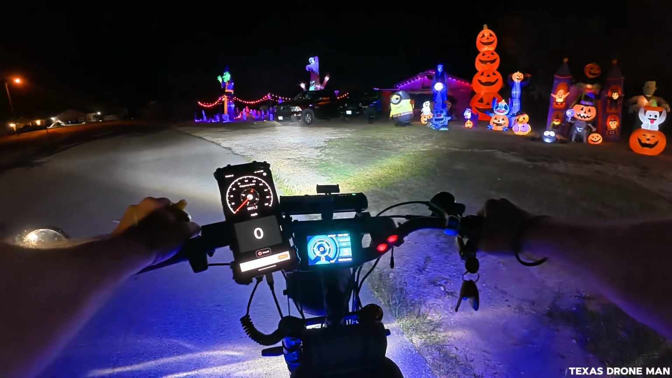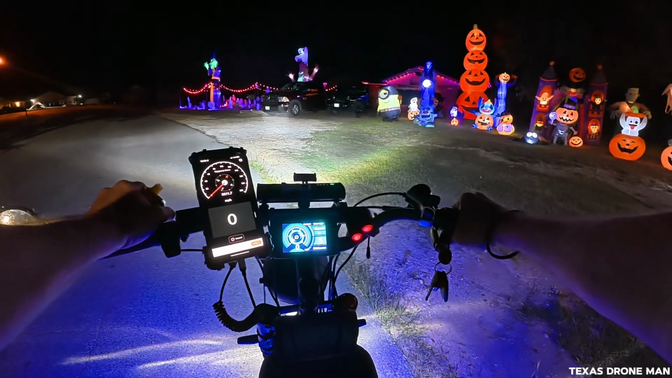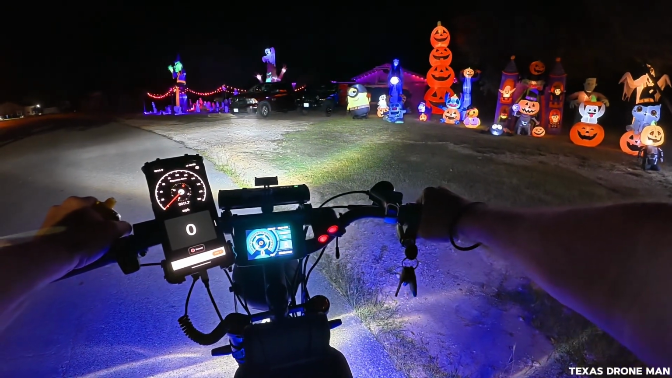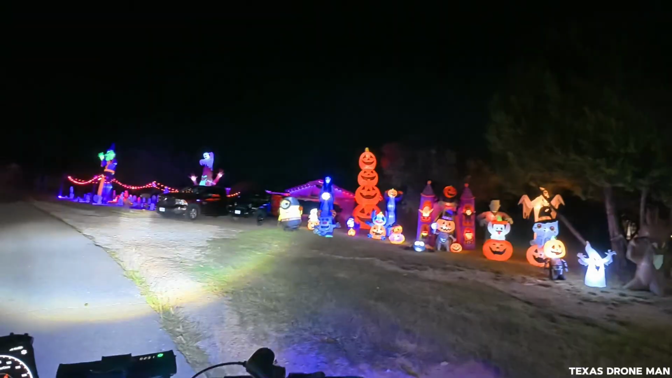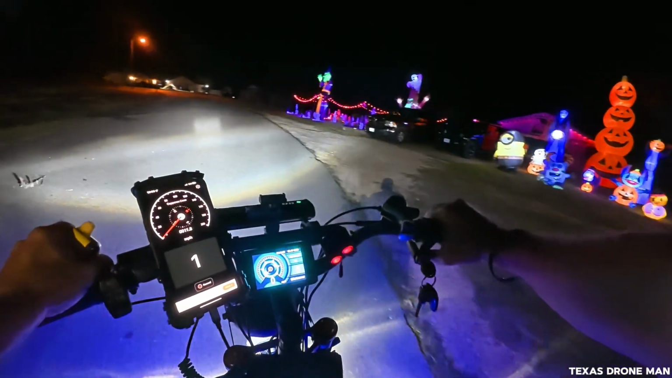See, I can hear those little inflator things, but I wonder if they have all of those hooked to one or something. Because usually they have little individual fans that keep them blown up. But I don't know. That is cool. These people spend some money, and hell, they got orange lights all over their house.